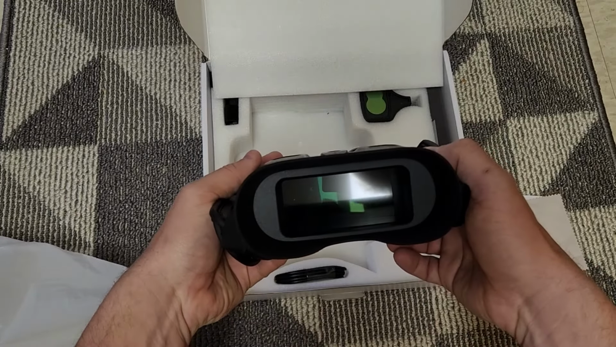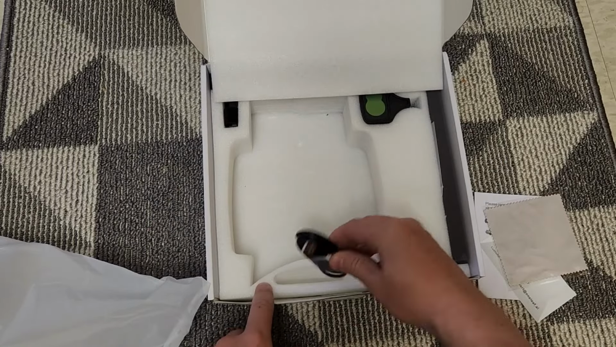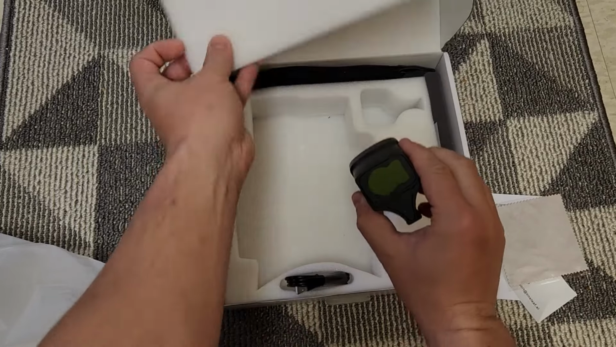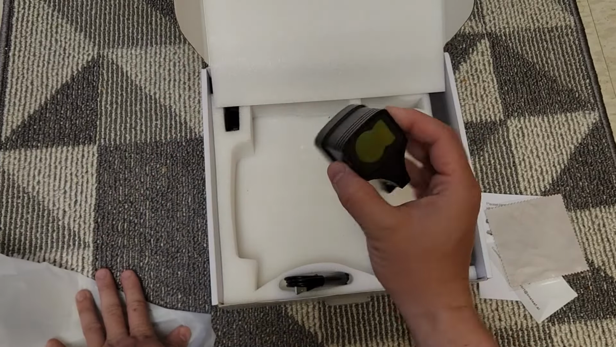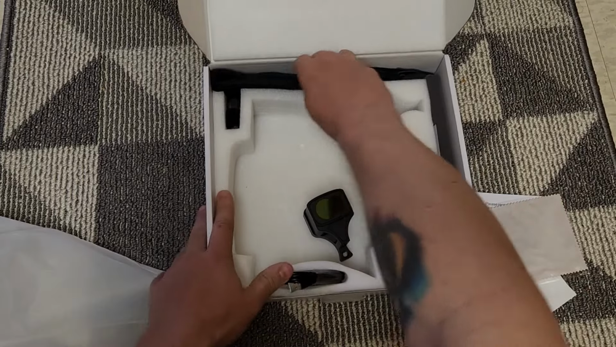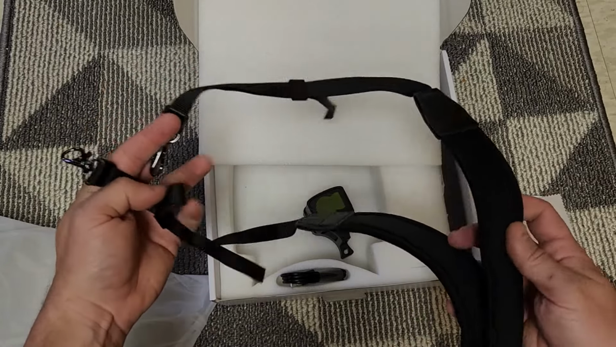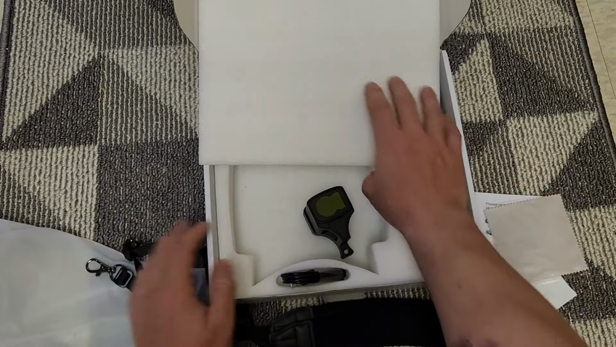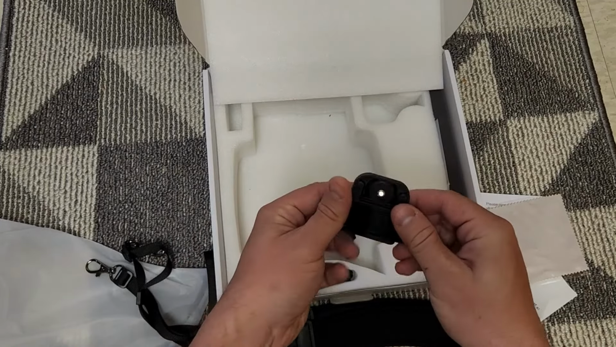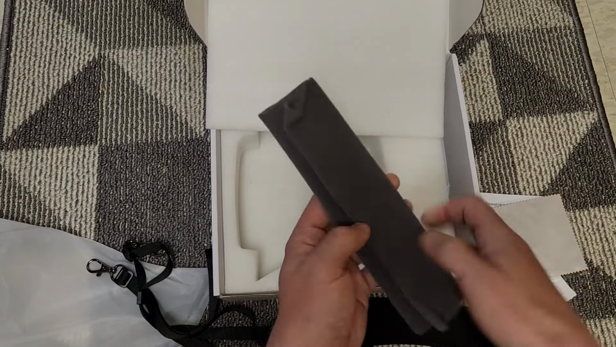Really big field of view in there, dang. Okay, what else do we have? Charging cable. There's the rangefinder. Sweet. So that looks almost exactly like the one that was on the scope that they previously provided. Looks like we have a sling for it to wrap it around your neck and let it hang. What's this? Okay, little camera tripod attachment. Very nice. And, oh, we got a cover for it.